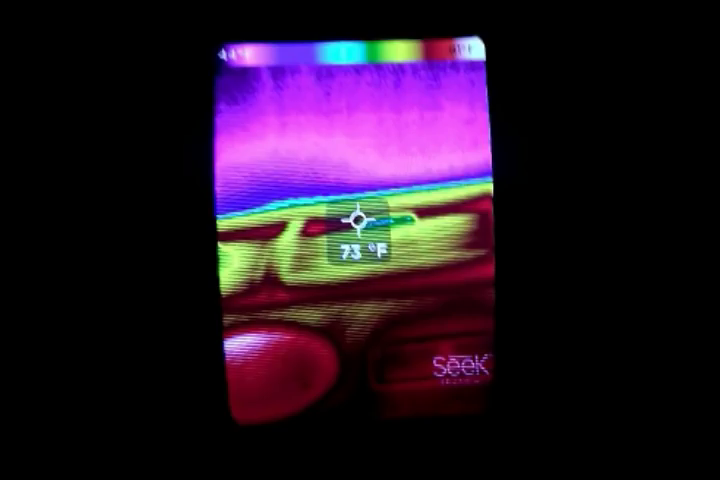The filter we're going to use is called Spectra. It puts things into context, so it makes it easier for us to understand and see what's hot and what's cold. As you can see, the bar at the top tells us exactly how warm and cold things are. To the left is cold, to the right is hot. If we're looking at the moon, it should be one colour because it's a constant temperature. We know this. It doesn't fluctuate, it doesn't vary.